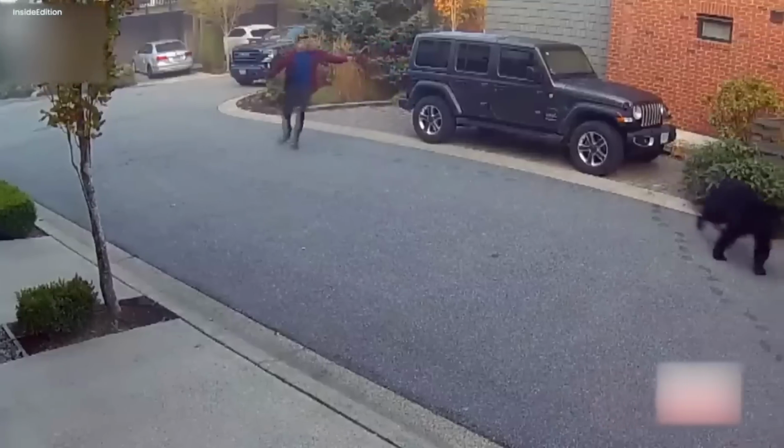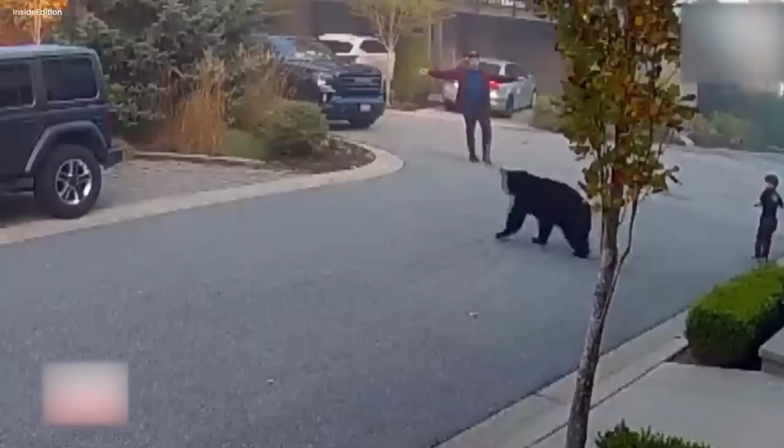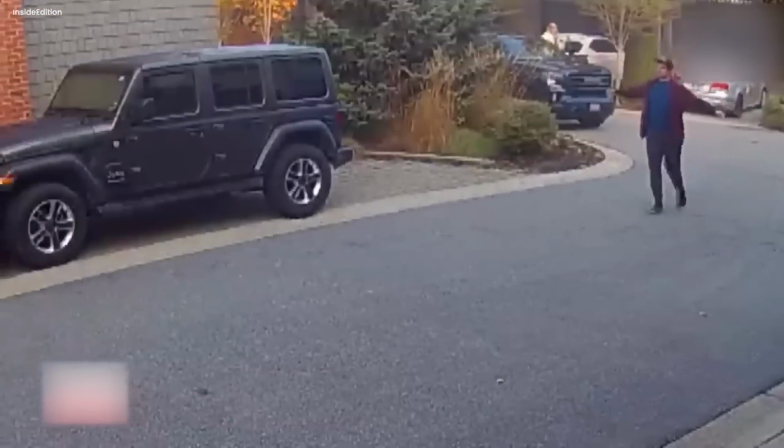Overall, it was an act of courage by both: the young boy kept his nerves under control while the man courageously took charge of the situation and saved the day.